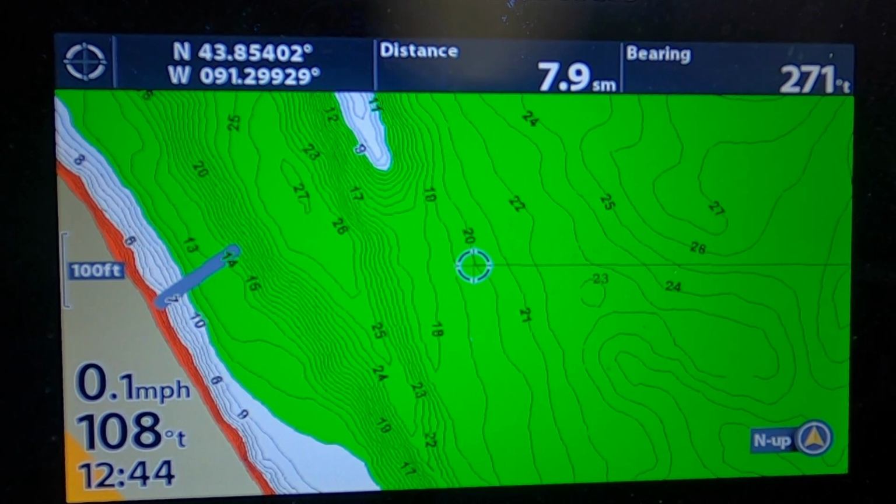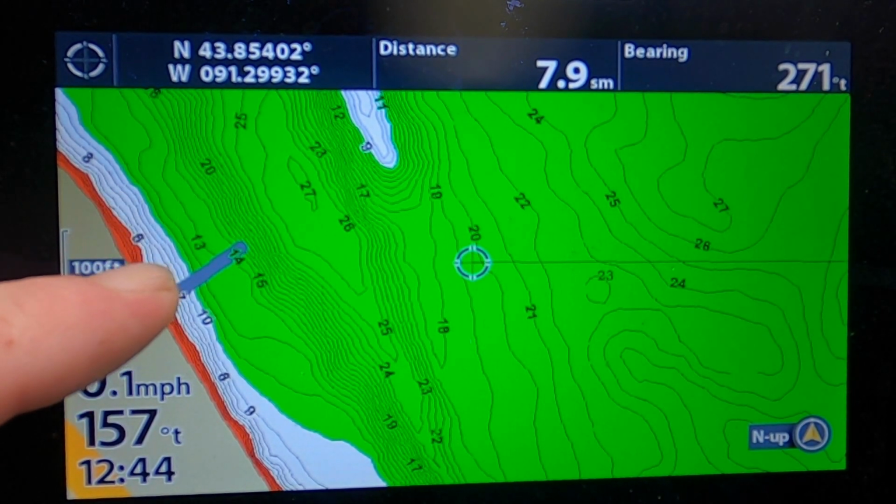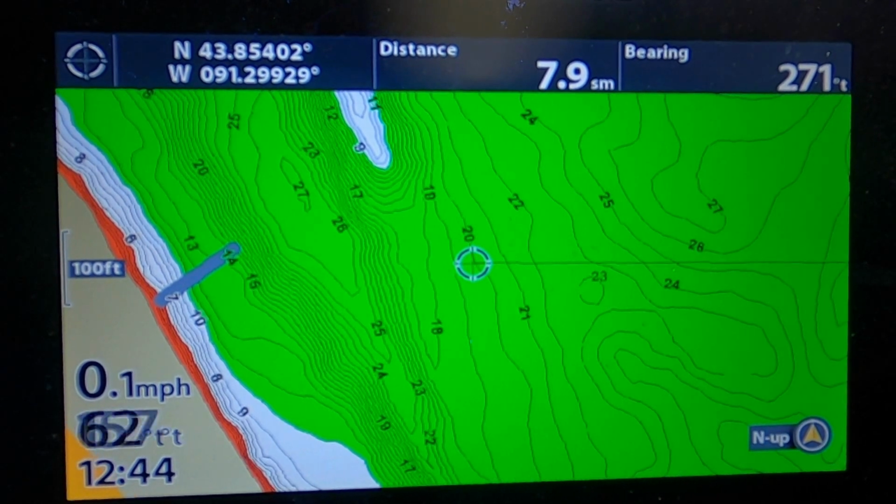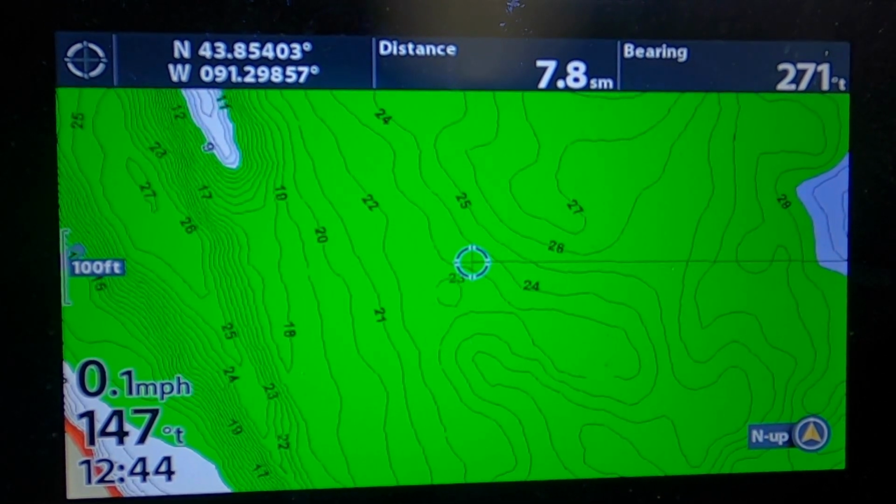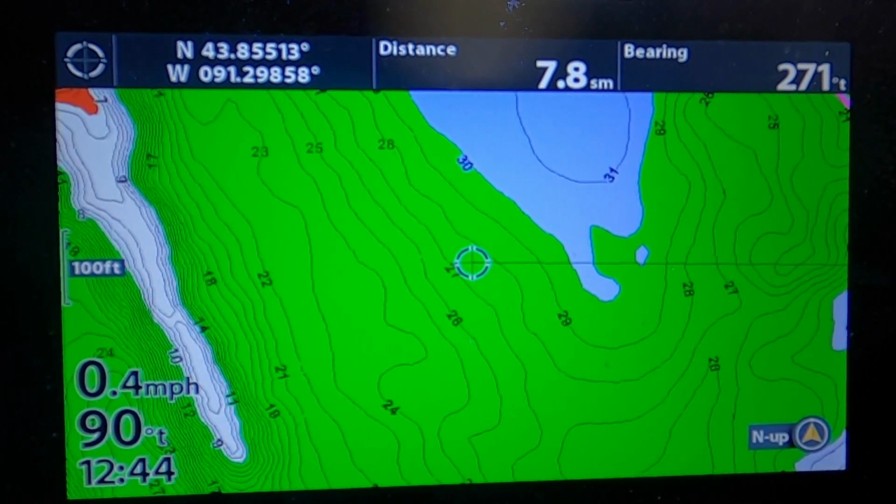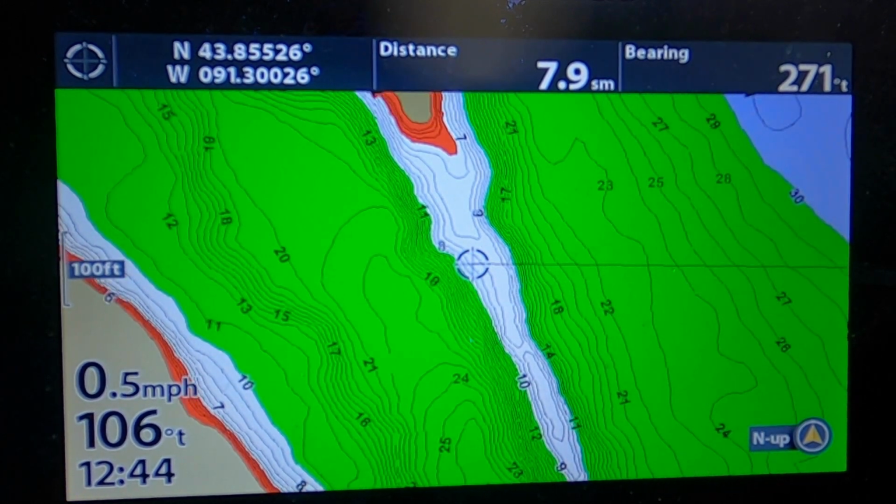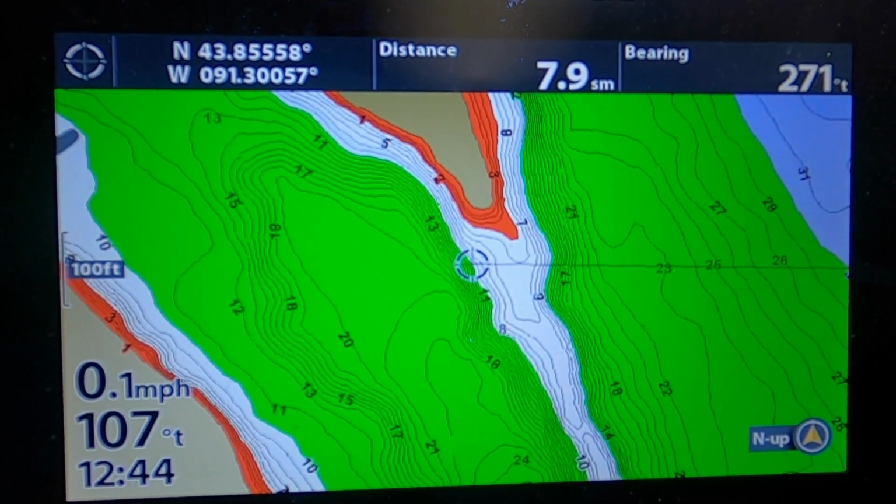This, being that we're on the Mississippi River, shows the wing dams here in gray, so that's a wing dam there, and it shows all the depths and contours and everything that we've come used to on Lakemaster.